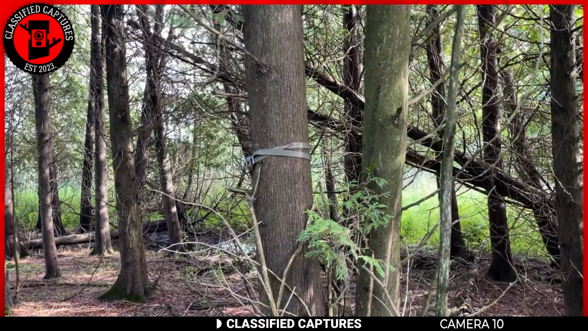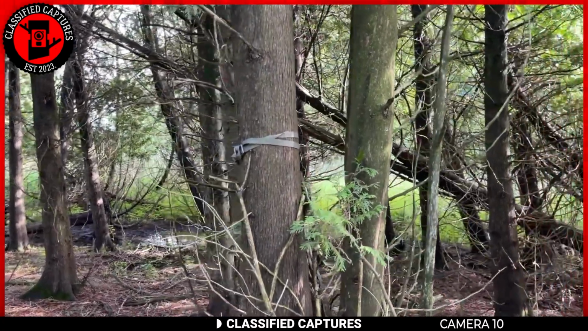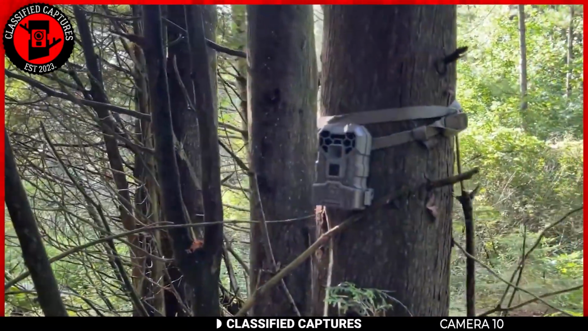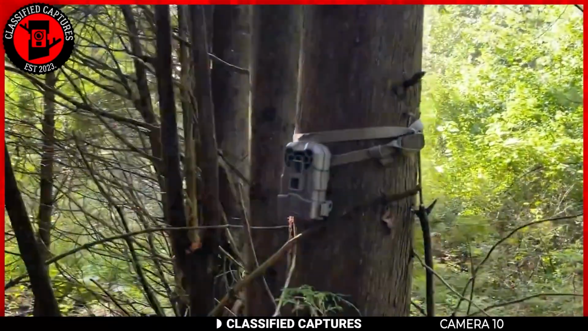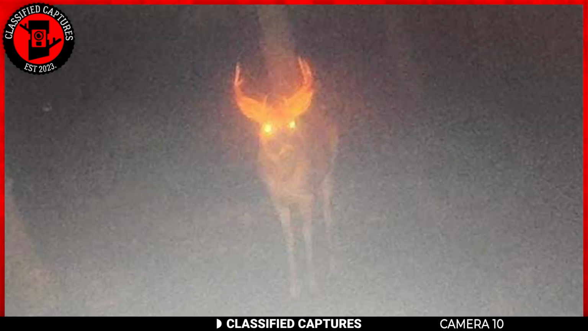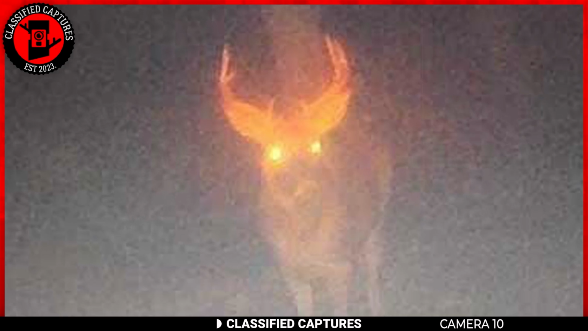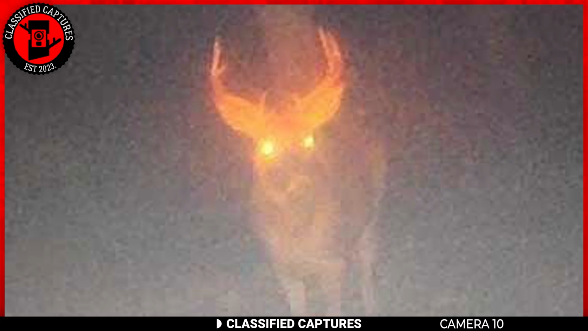In an unexpected turn of events, a trail camera owner retrieved his device from the woods, hoping to find footage of wild animals, but was met with a truly shocking discovery. Staring directly at the camera was a deer, yet far from ordinary. Its antlers and eyes glowed in a haunting shade of orange, imparting an eerie and almost supernatural aura.